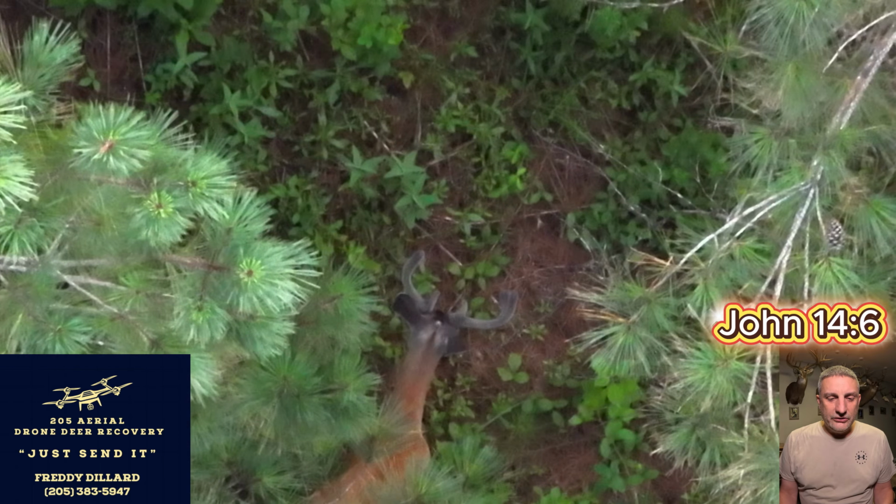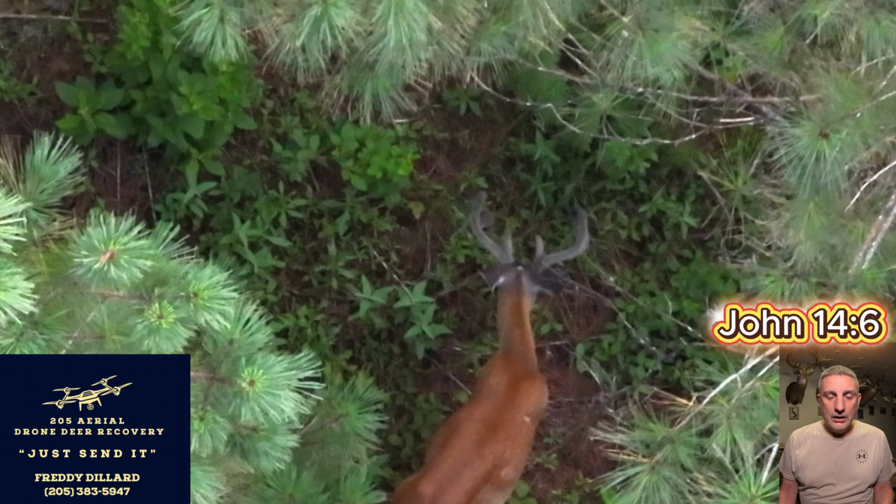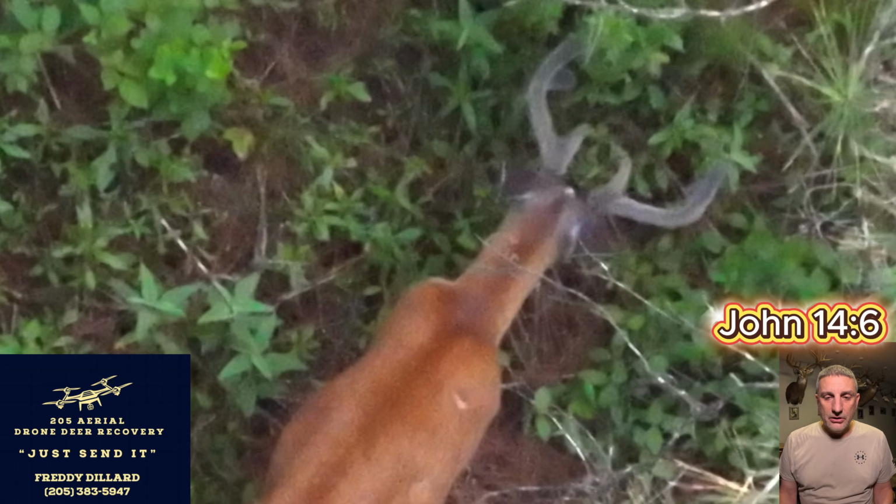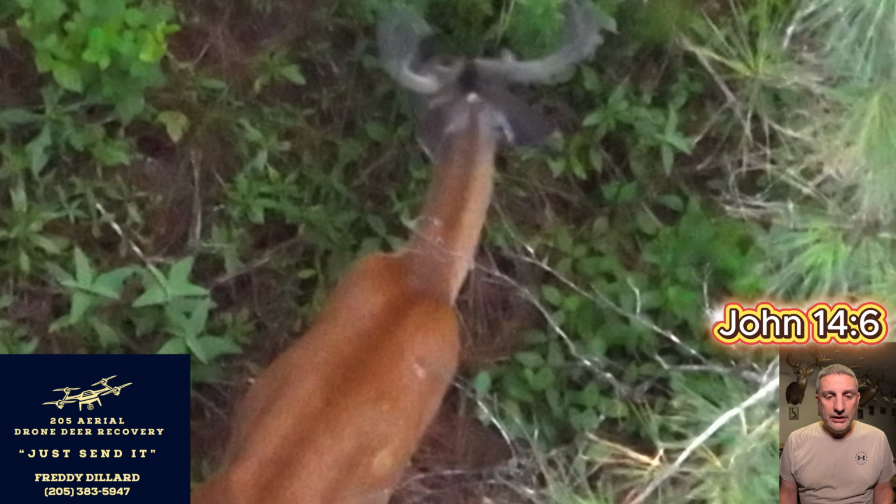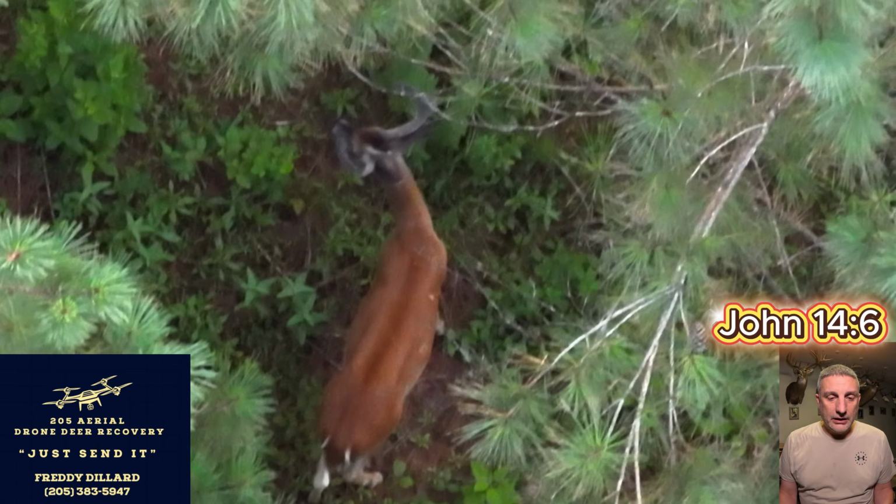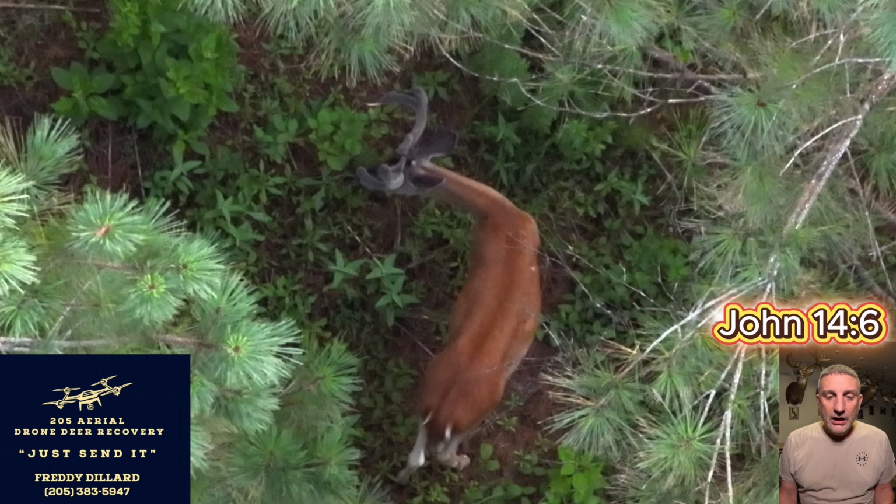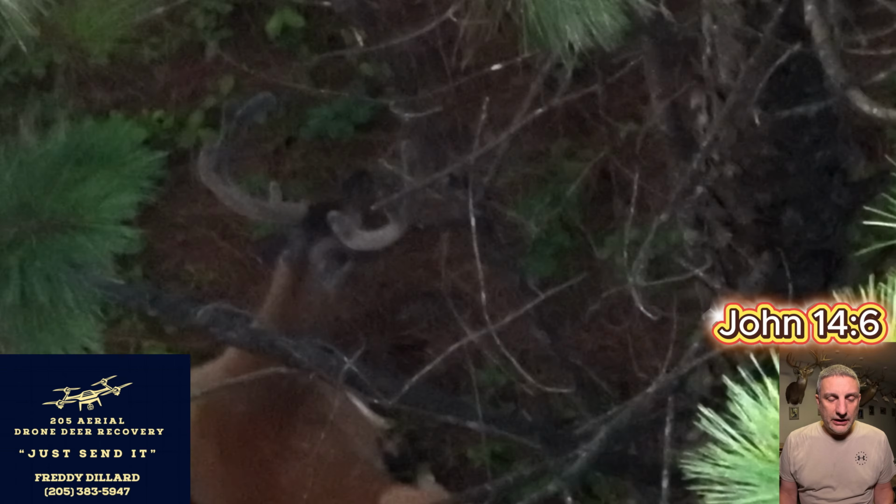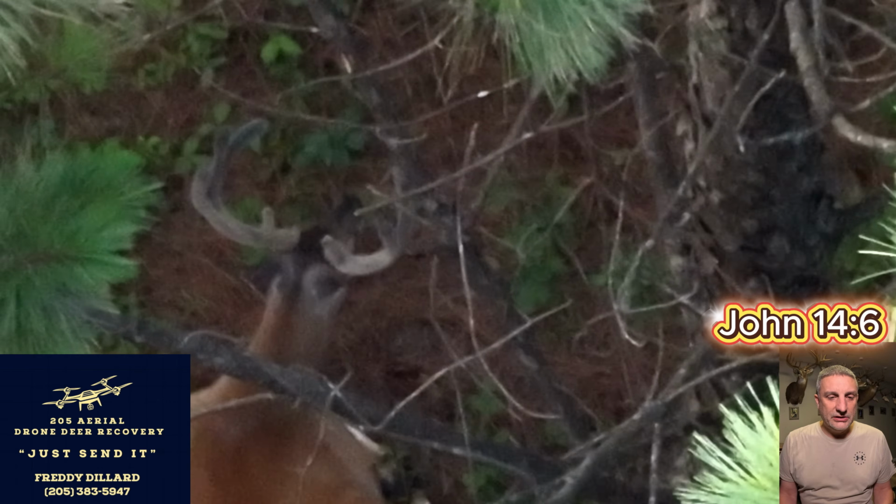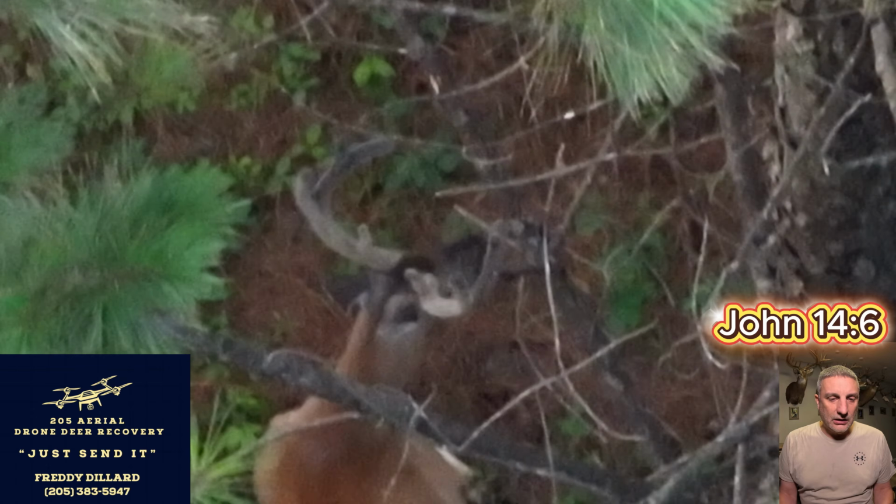Okay, so this is definitely a shooter buck. I think he's a 5.5-year-old. Really nice buck. We watched him last year. He was a 4-year-old, and he's a tank. By the time October gets here, you'll see the videos. I mean, this is a really nice buck out there feeding. Rarely ever saw him in daylight, in a field or anything. Once season got started, he stays in thick, nasty stuff. That's how he's staying alive.